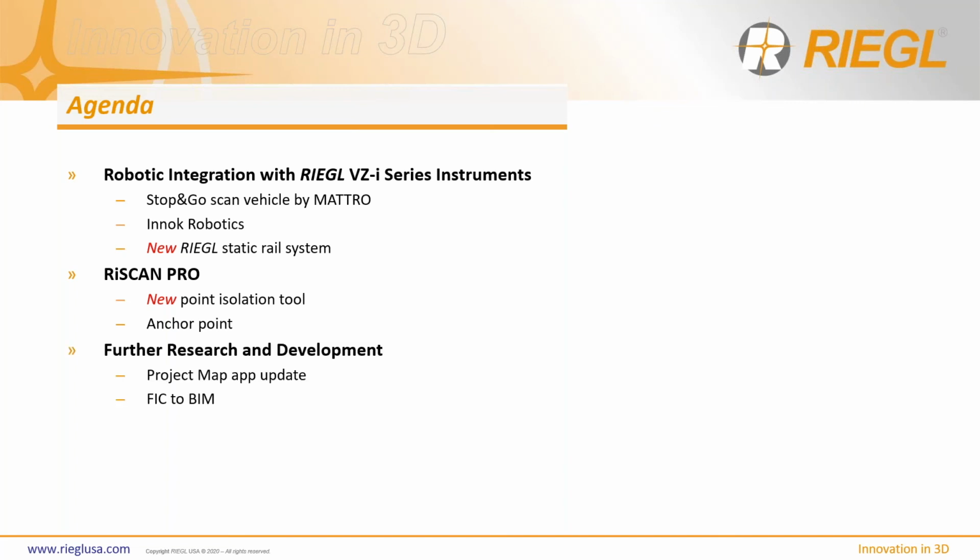And further research and development. Of course, we're always expanding our applications, hardware, and software, and also now this new type of export is IFC, which is an exchangeable data format, directly into BIM for comparison to as-built, design-built, and construction and project management related work.